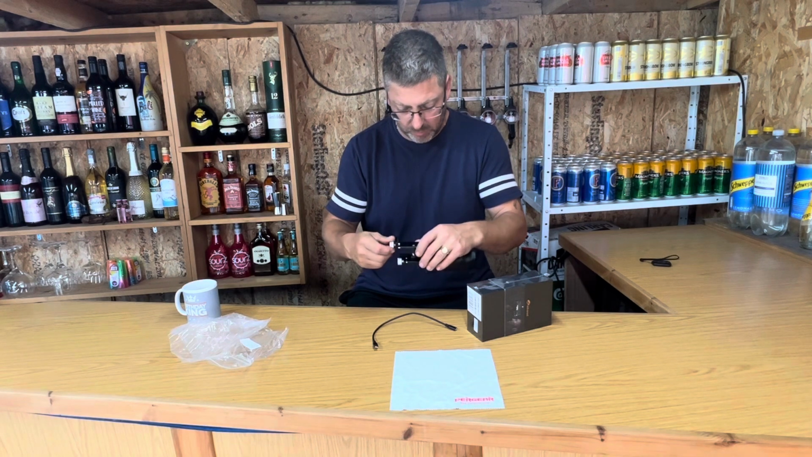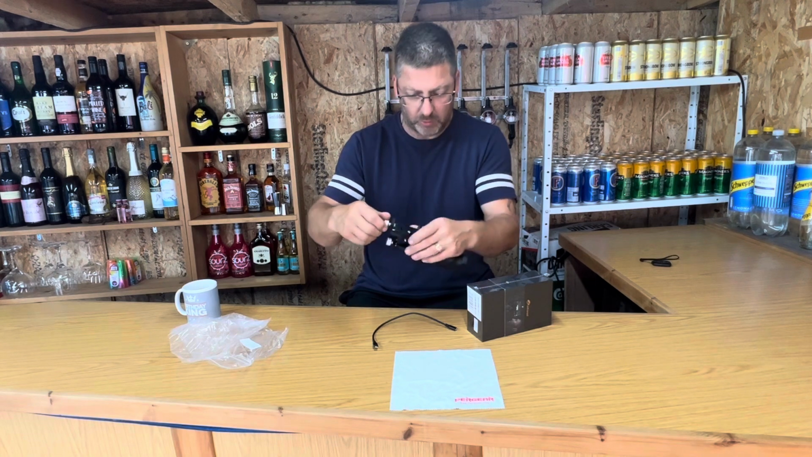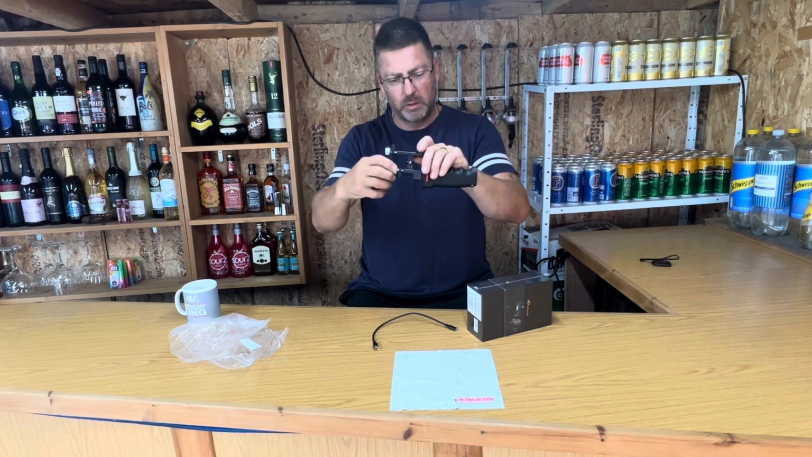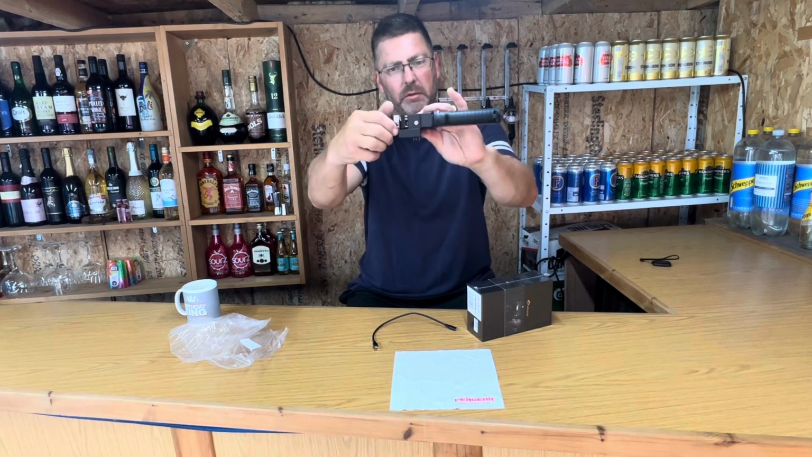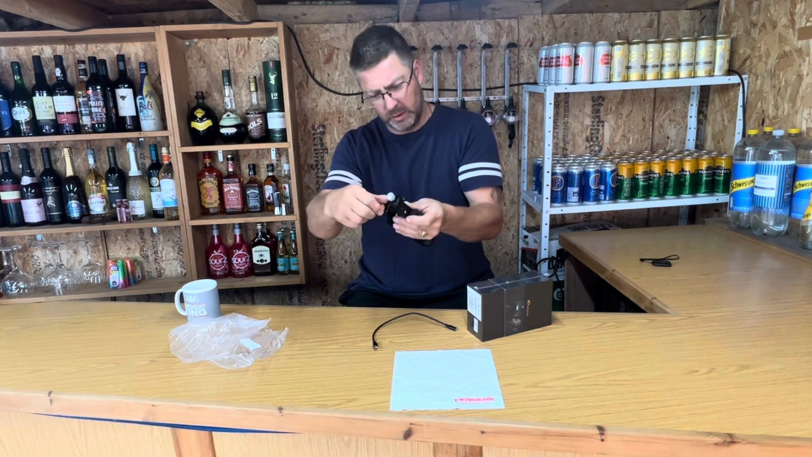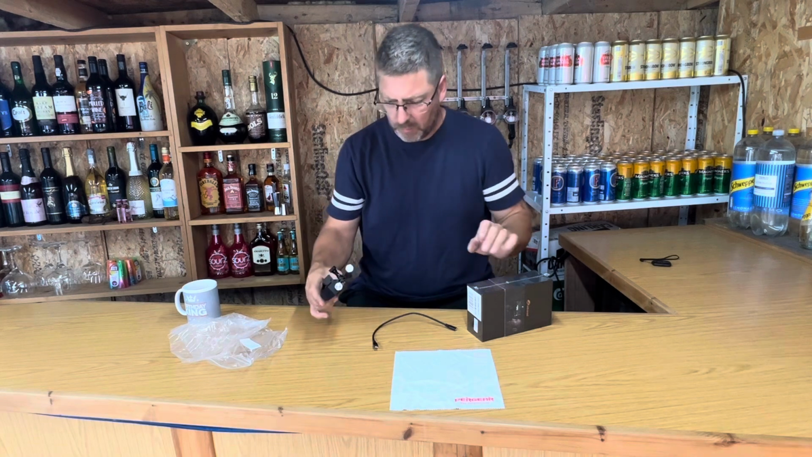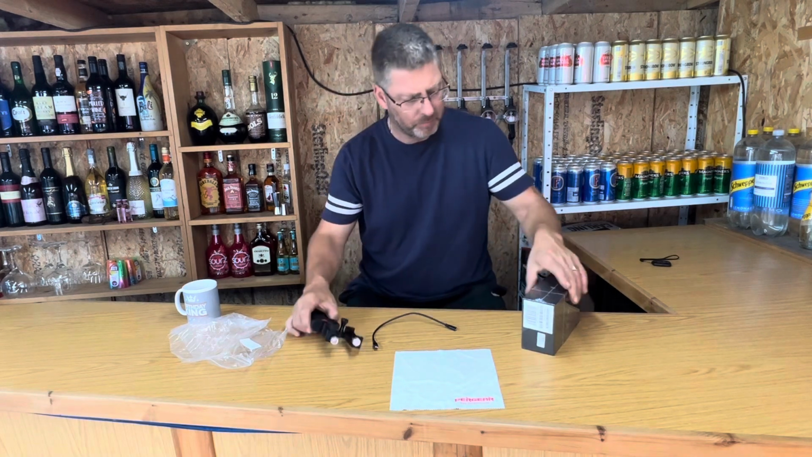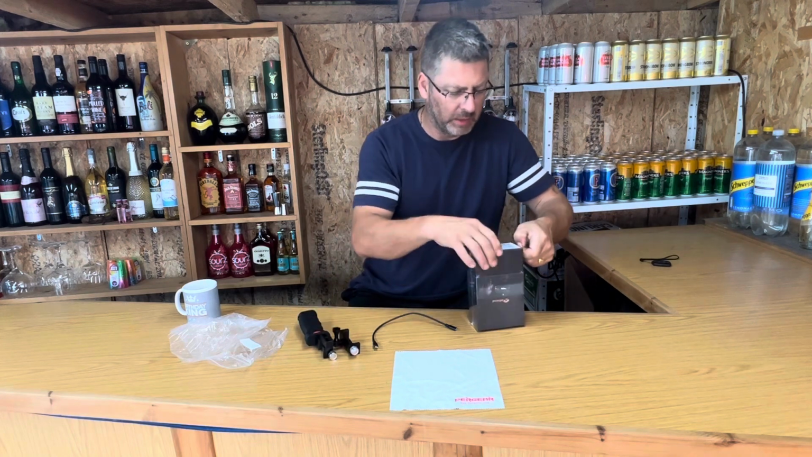That opens up smoothly. It's got the threaded section, and there's a couple of guide rails, so it's always going to run nice and smooth when they've got guide rails. That's a nice touch to have twin guide rails on it. All nicely machined. Everything seems to fit really well. Okay, let's open the box, see what we get in here.